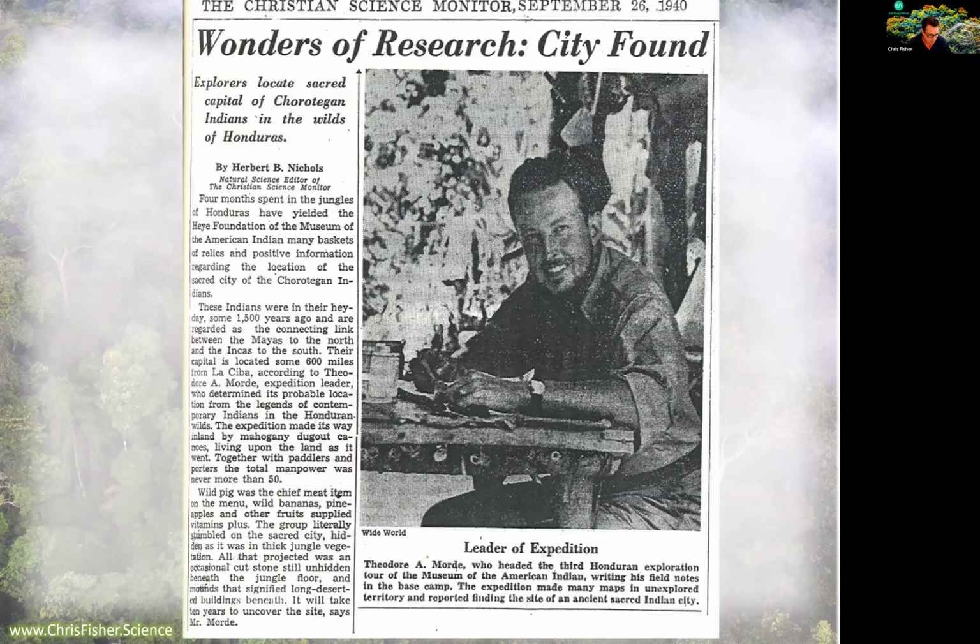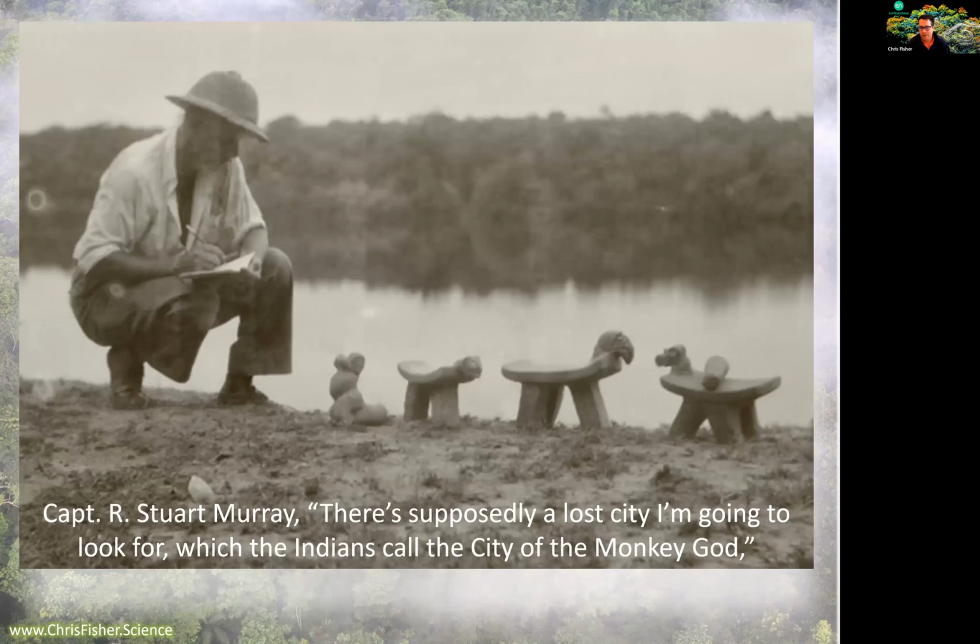There's a long history of adventuring here. Most of it, and I'm not talking about the fantastic work of Doris Stone or any real archaeologists that work there, but there is a long history of adventuring, a lot of it fraudulent, a lot of it centered on this crazy supposed lost city of the monkey god, which was a fabrication by Captain R. Stewart Murray, who was not actually a captain of anything.